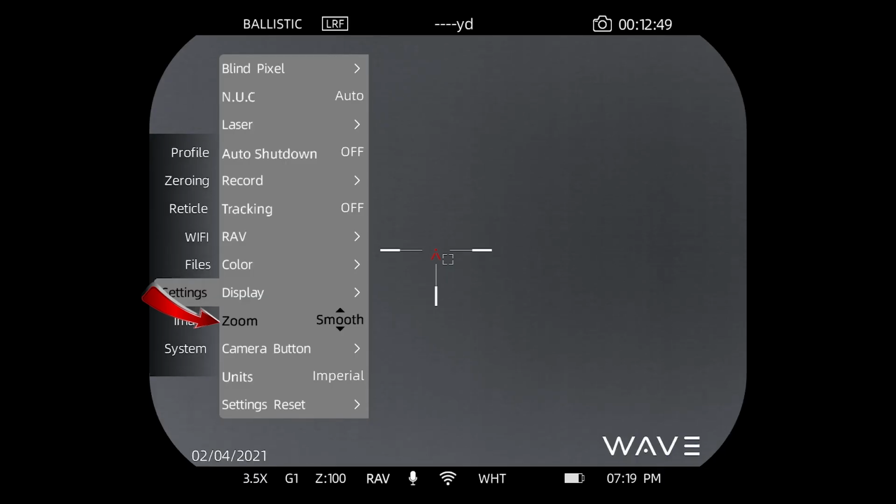We do have the newer, more preferred modern smooth zoom, but if you want it to be in steps, you can choose rapid, and that will control how the digital zoom operates.